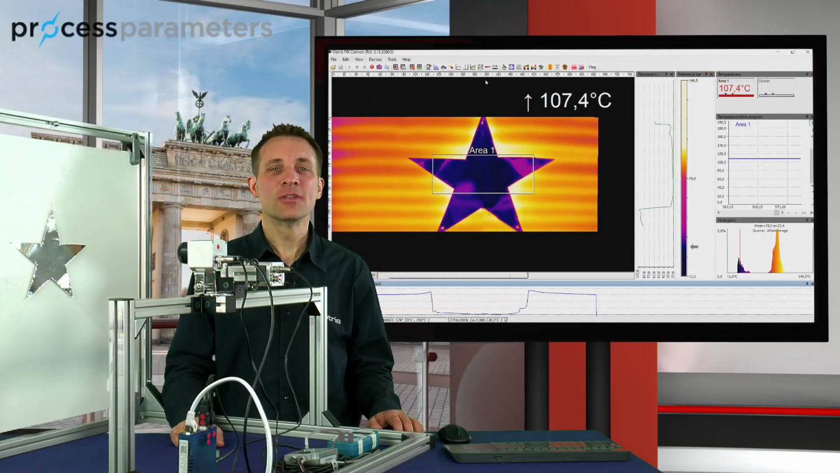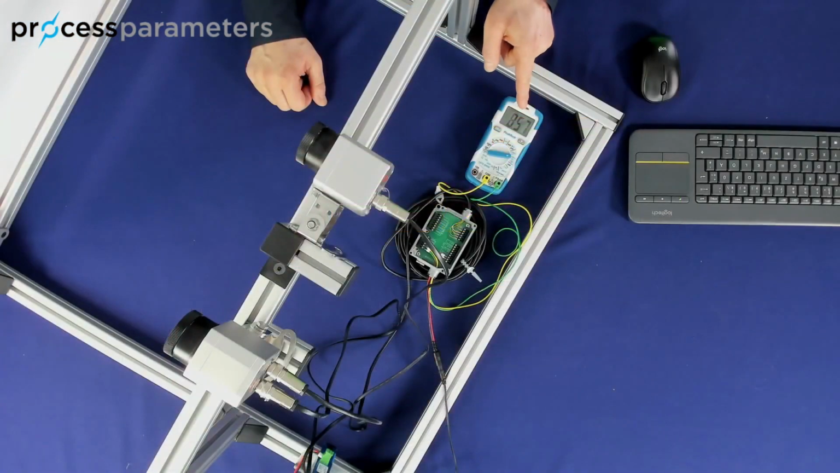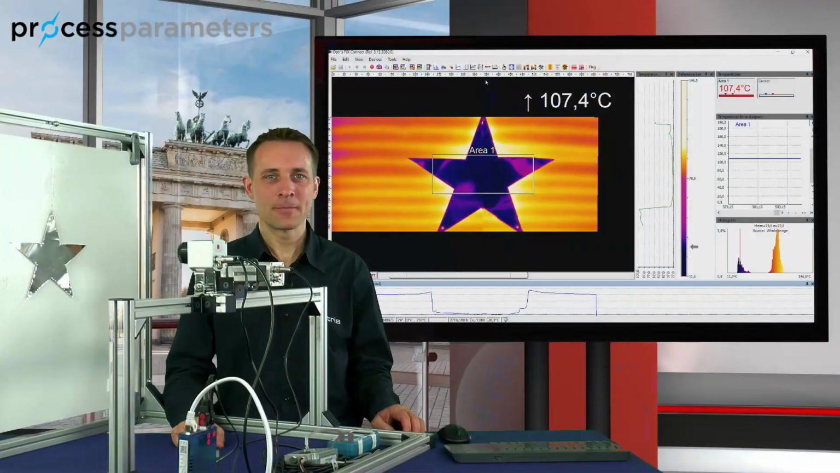Now we are ready with the settings in the PixConnect software. As you can see in our experiment, our multimeter shows us the temperature signal as a current signal. So all settings are done. These are the settings for the merging instance in the PixConnect software.